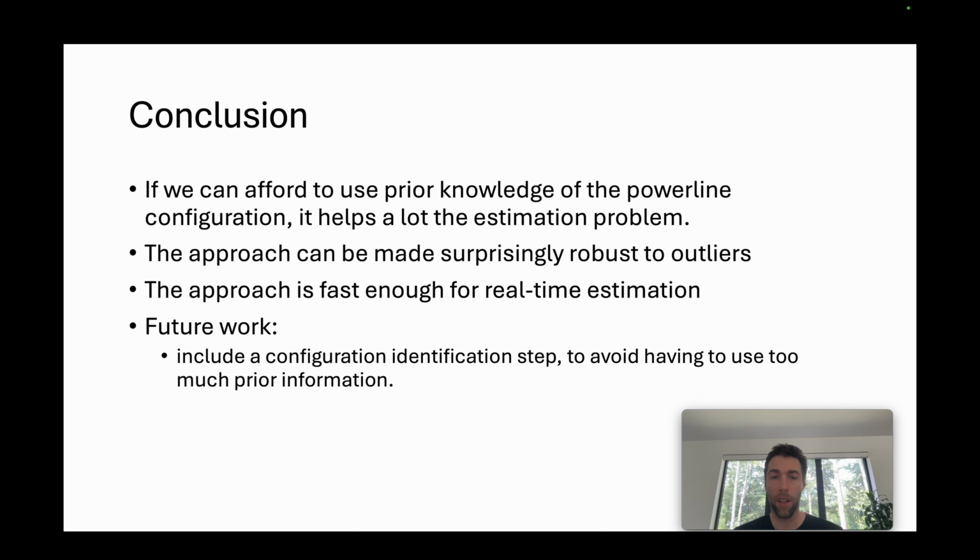So in conclusion, if you can afford to have prior knowledge of a power line configuration, it helps a lot the problem of estimating it. The approach is surprisingly robust to outliers and is fast enough for real-time estimation. In future work, we are interested in adding a classification step to automatically identify the power line configuration, because right now in the pipeline you need to manually enter the configuration in advance. So thank you.